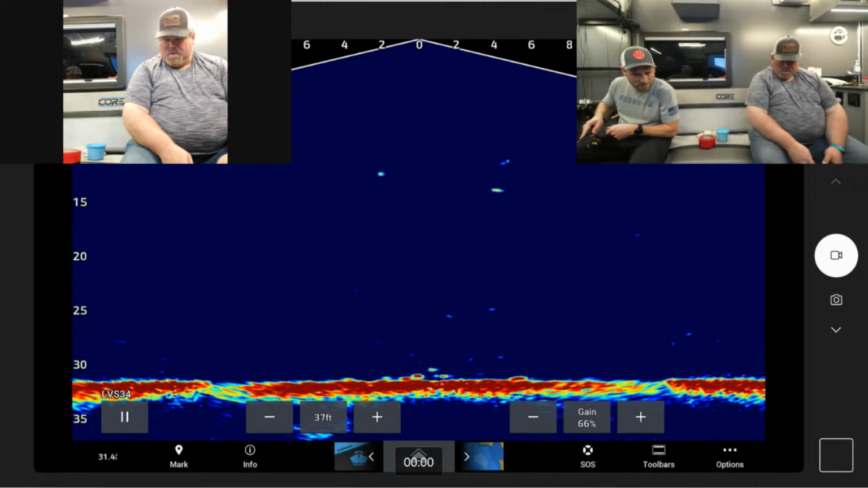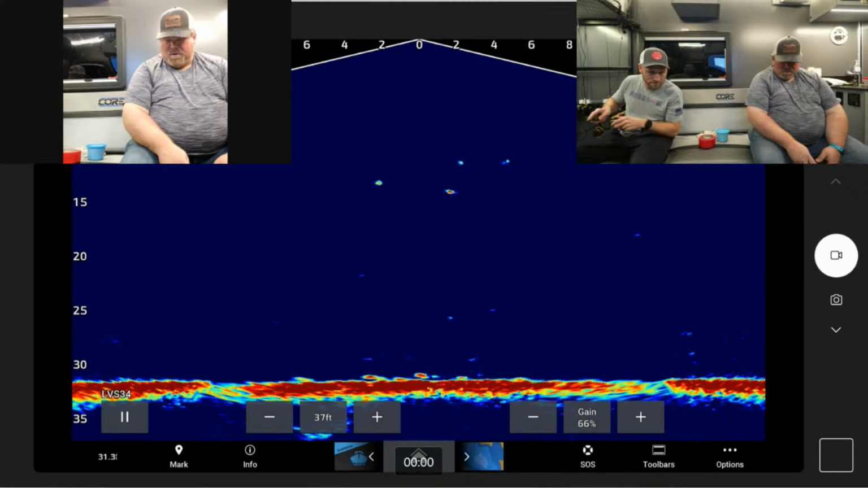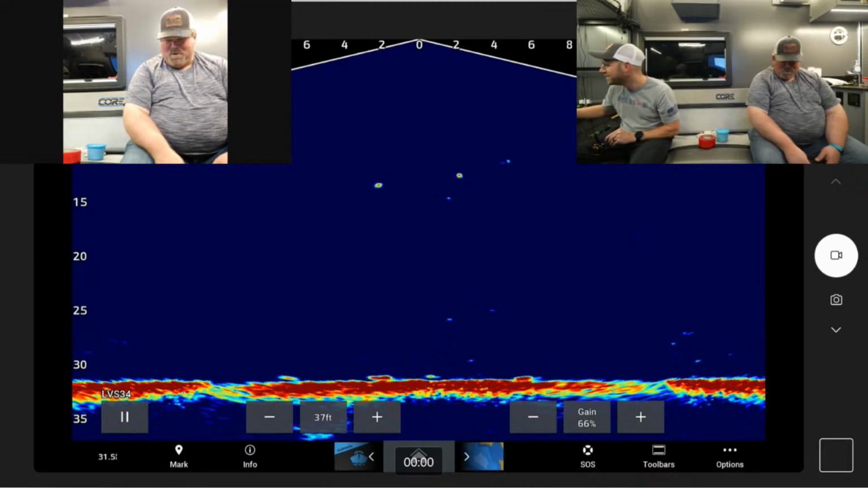I'm going to see if I can't get him with my jigging rod. He turned. Let me catch a fish. Nope. Get him. He's going to you. He went underneath.